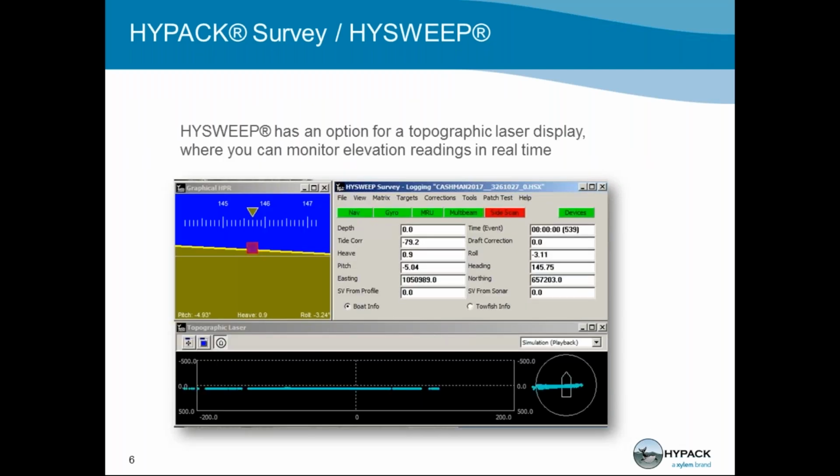Another special driver we have for LiDAR systems is our topographic laser device driver. Here you can monitor your data, monitor elevation in real time, and set a few interactive filters like our range and yaw angle filter.